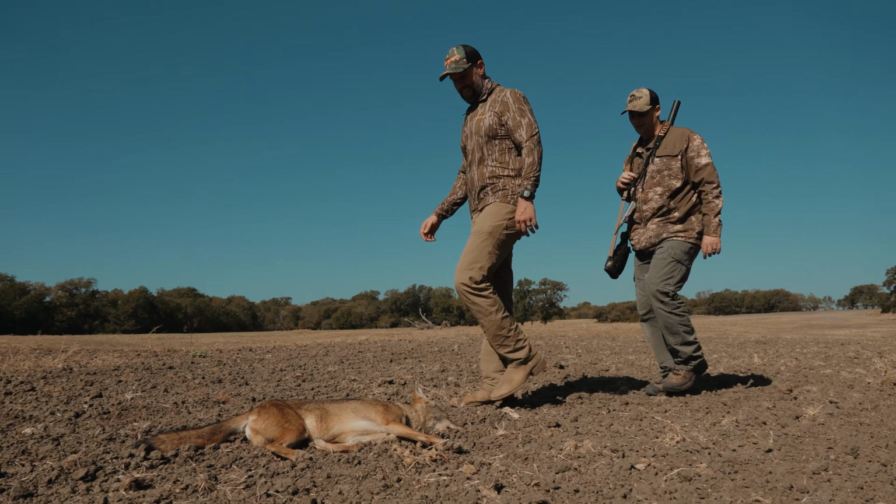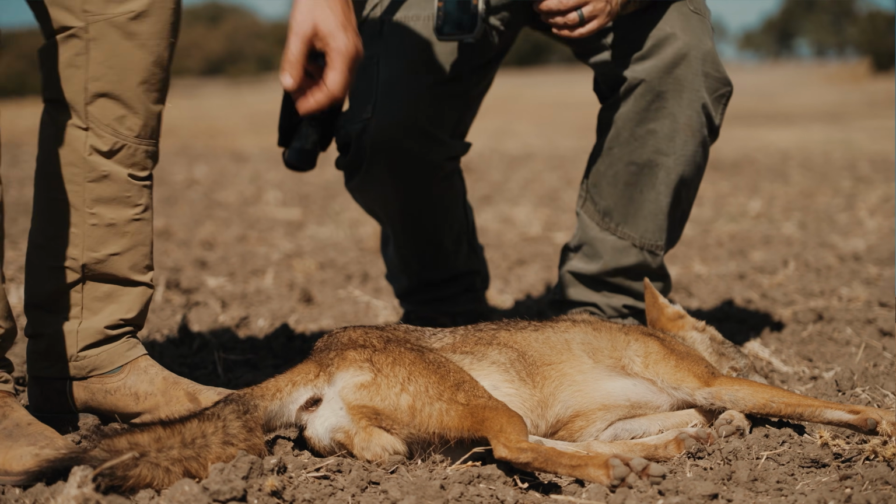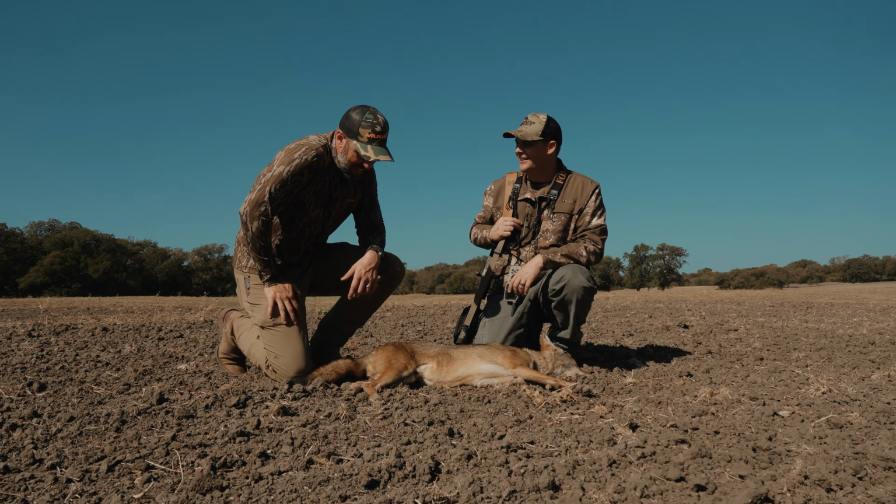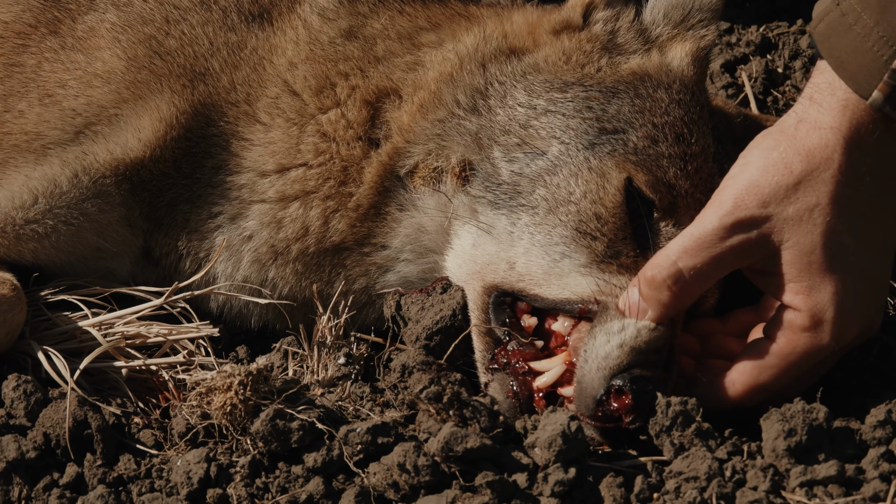Pretty decent sized coyote, isn't it? Not bad. Bigger than I thought. Male or female? Oh, it's a male. Fooled us. You got a 50-50 shot, right? Yeah, better odds in Vegas. Sure enough, acted like a female though, real timid.